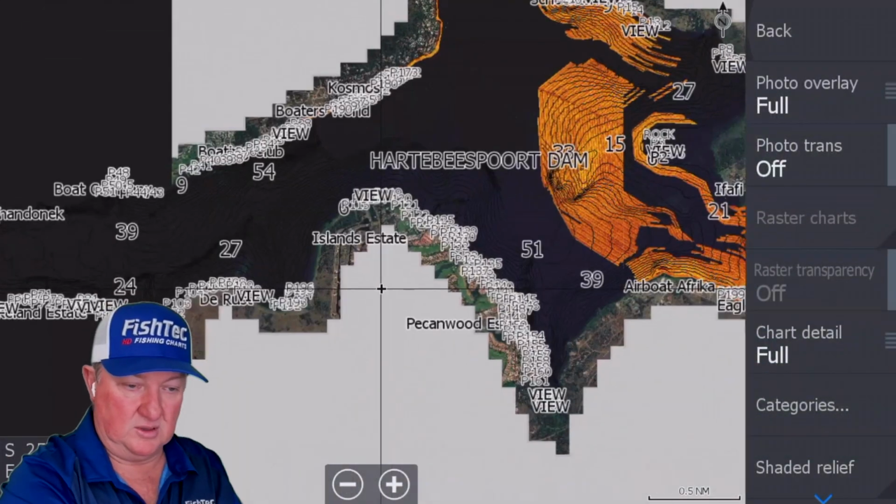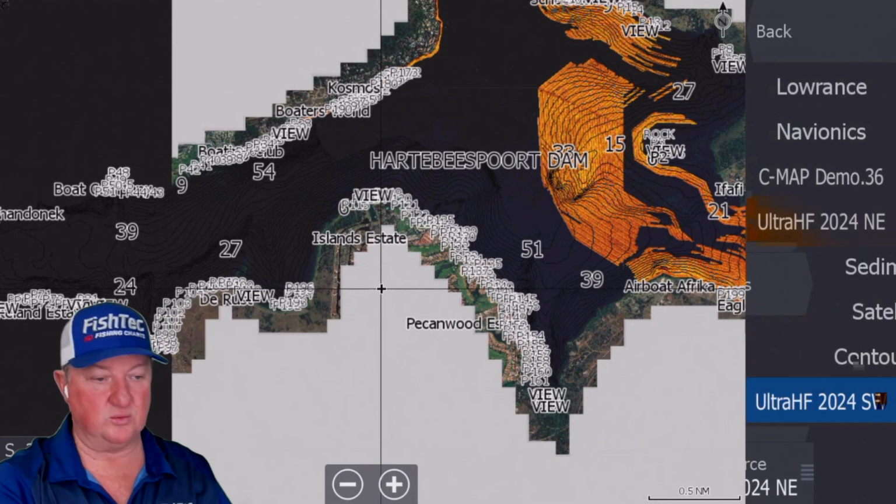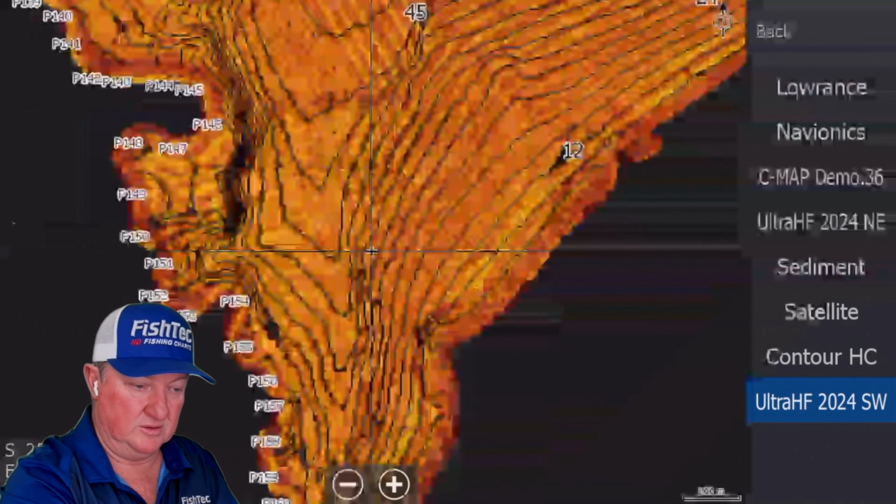So let's just have a look down here on the southwest side. Southwest side is all the southern area going all the way around. You'll see the coverage goes all the way around.